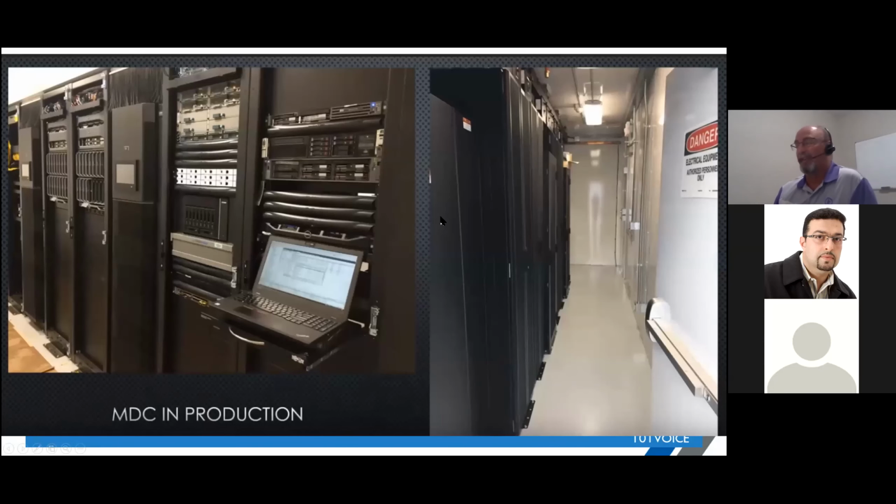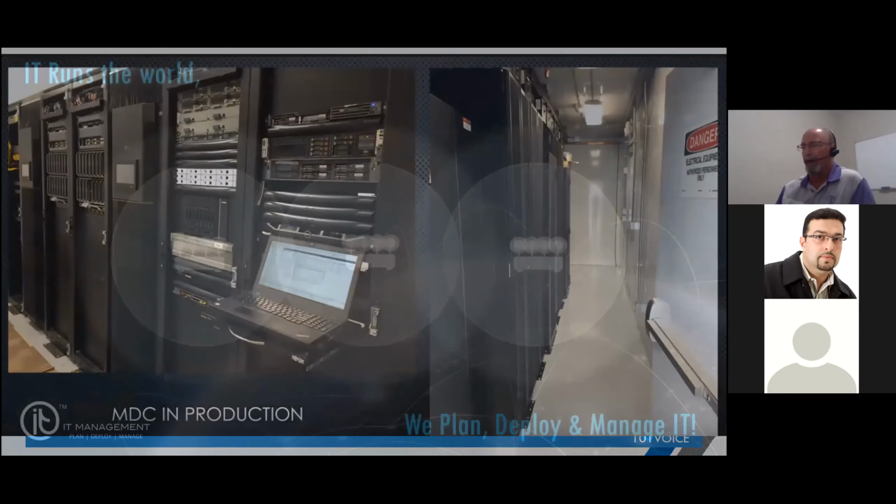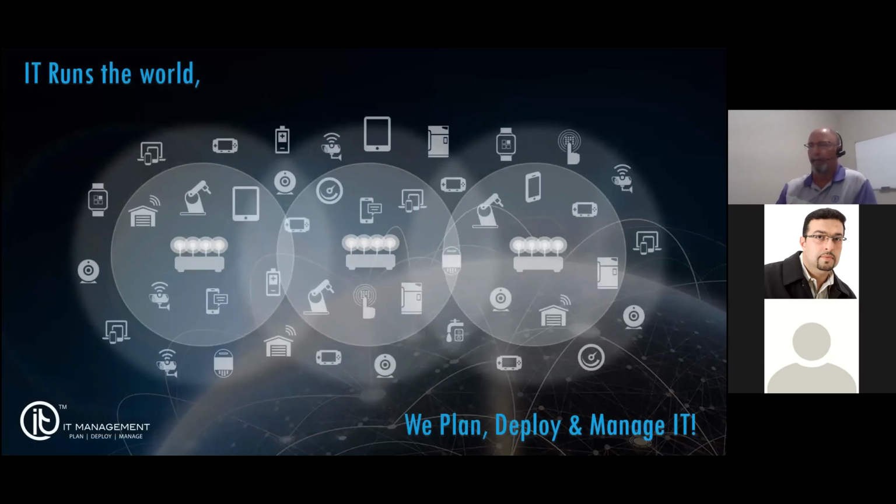A little peek into the inside of it. You can see it's a full-blown data center with hot and cold aisles. It is in production today. The thing runs like a champ. And again, if you want some more information on this, we'll give you some information to contact us. I just thought this would be a really cool thing to introduce who we are as a company. Basically, at the end of the day, if IT runs the world, we plan, deploy, and manage it.